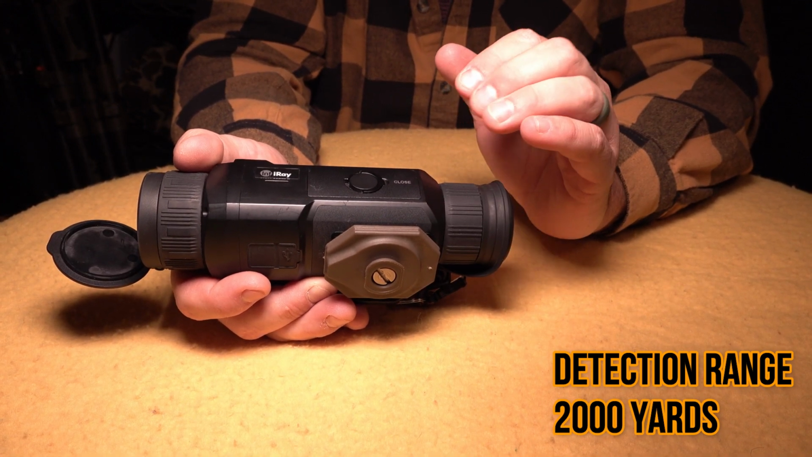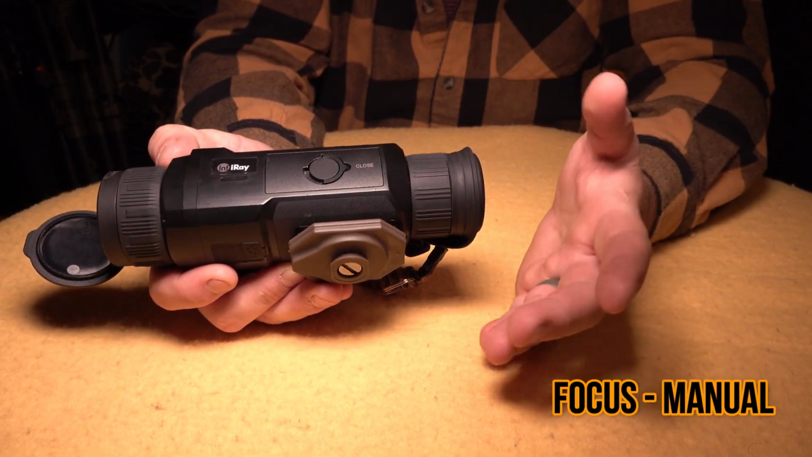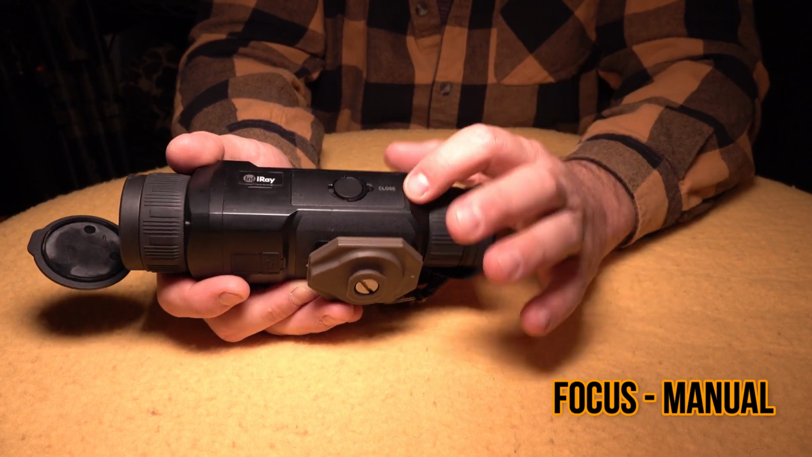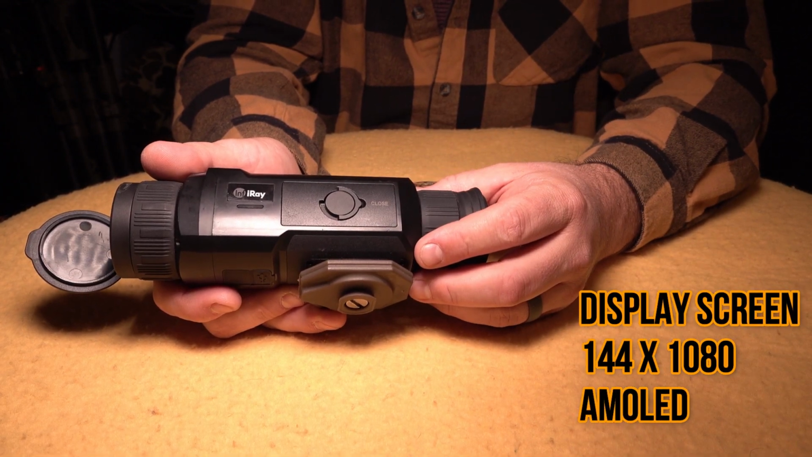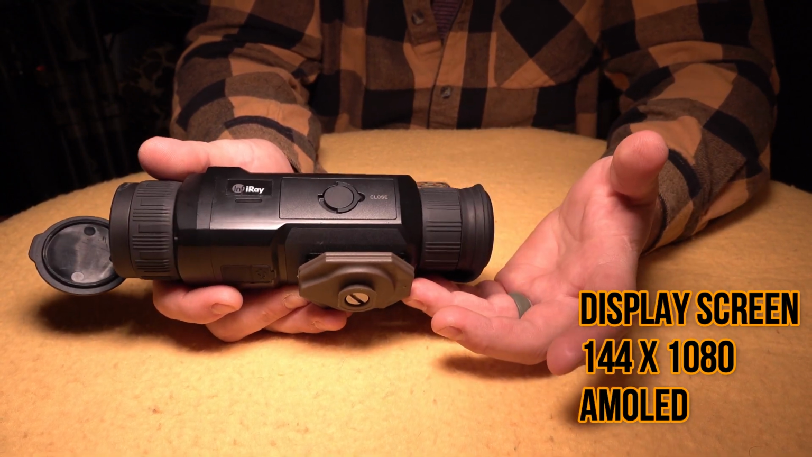That is a long time, and my field results have been very similar to that. I haven't sat down and actually timed it myself, but guys, I have never had to change out this battery in the field. This thing just keeps going. Again, if you do need a spare battery, those are about $100, which is pretty industry standard.